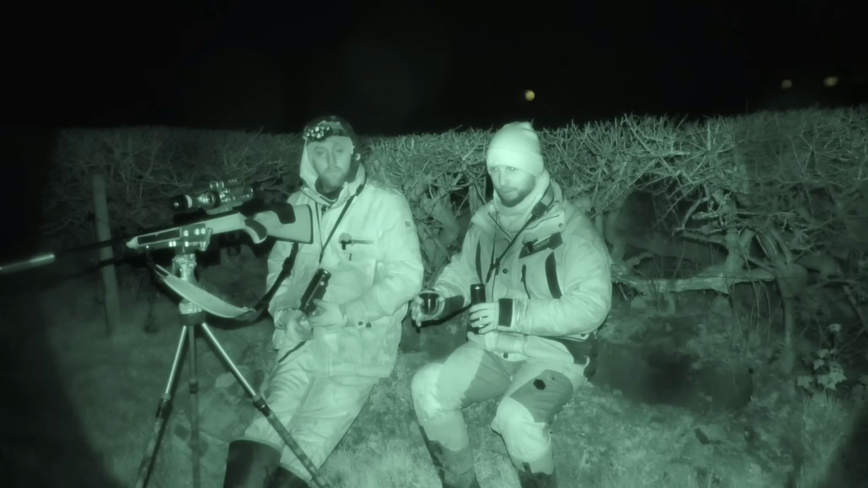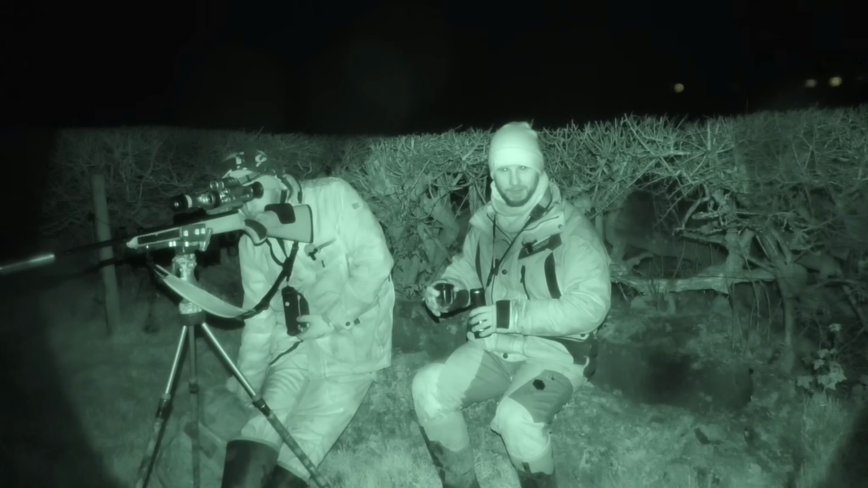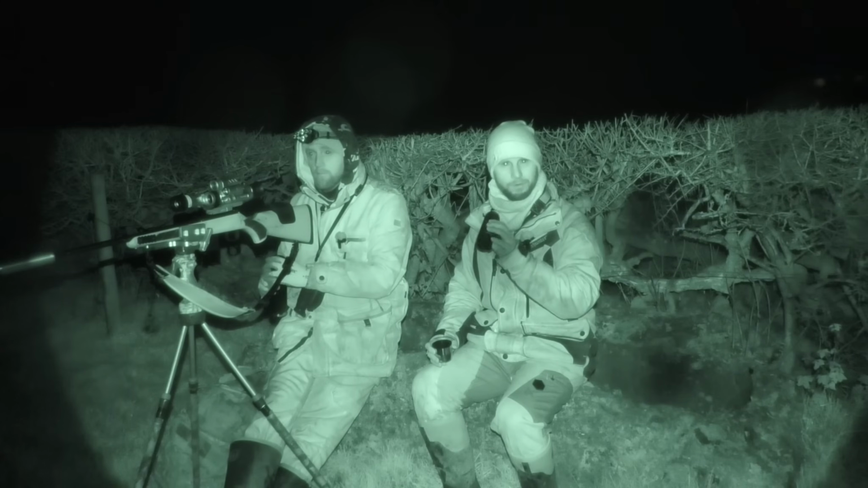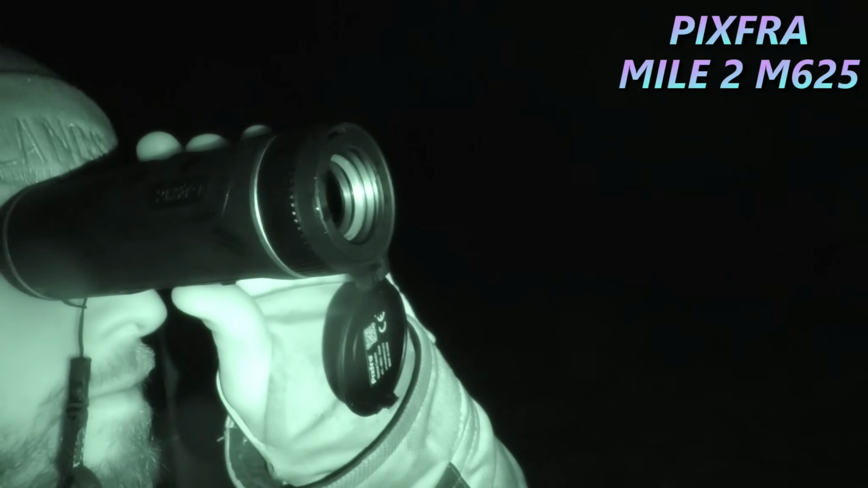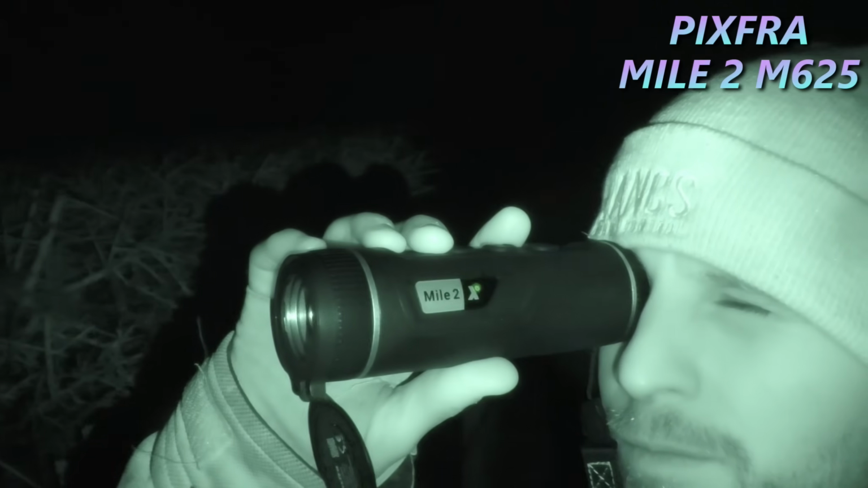Me and Lofty are just having a brew because it's really, really cold. There's a few rabbits just in front of us, but they've just gone into hiding. But this is a good time to talk about the monoculars that we're using. We have two different thermal monoculars. I'm using a Pixfra Mile 2 M625. This is the top of the range of this particular model.